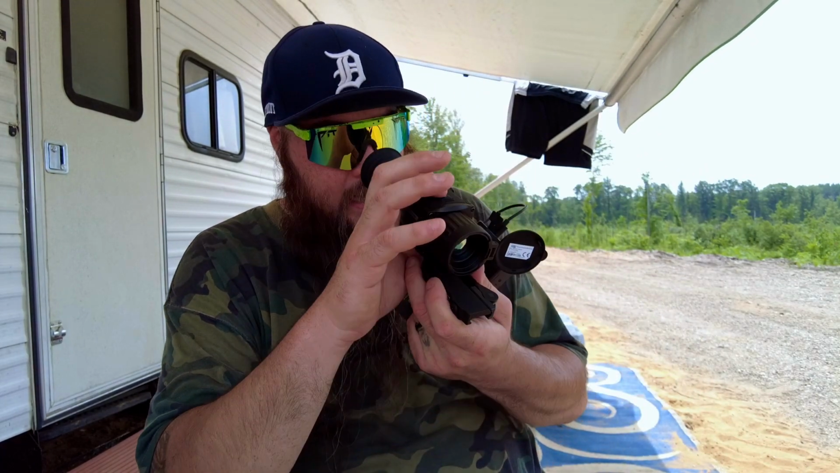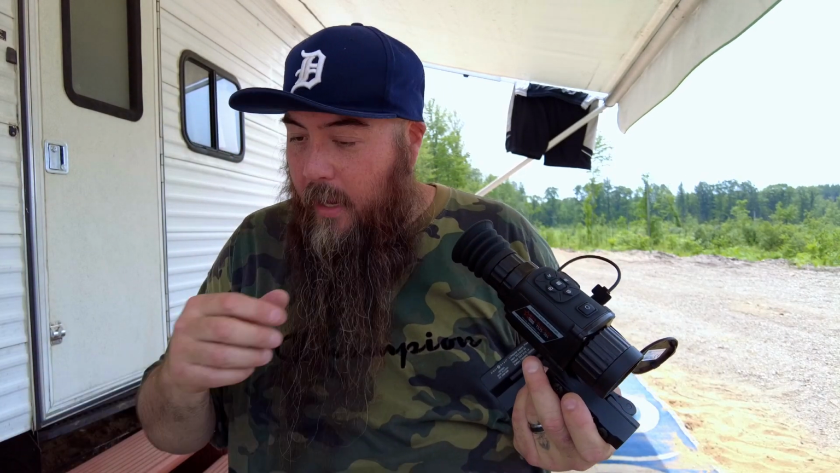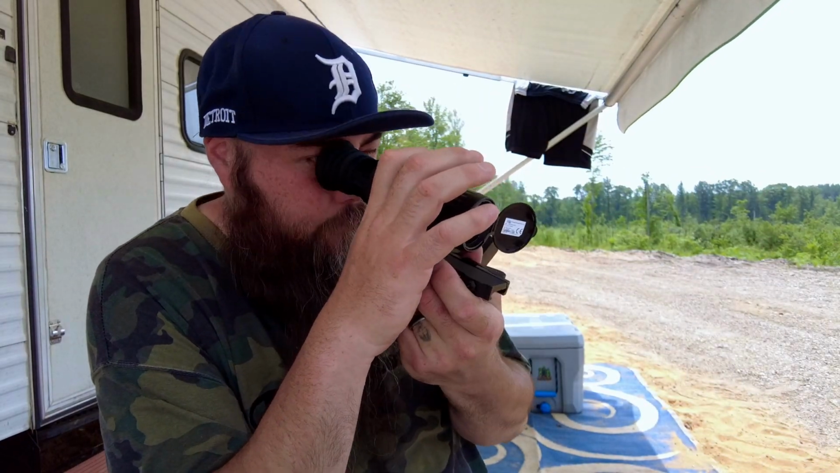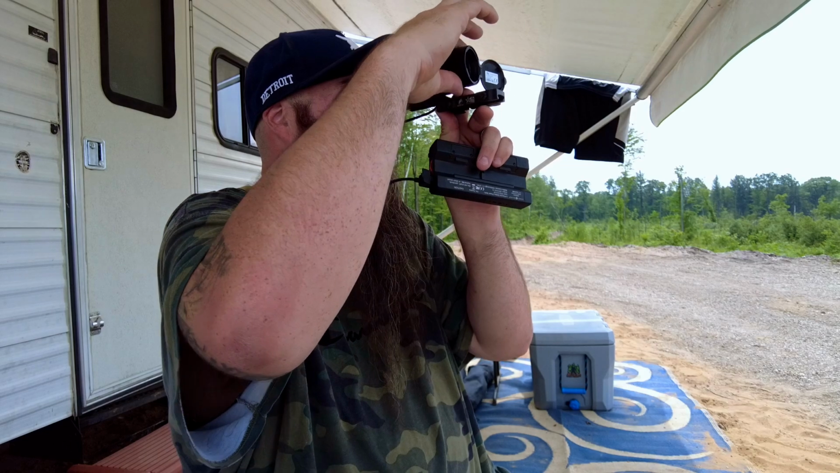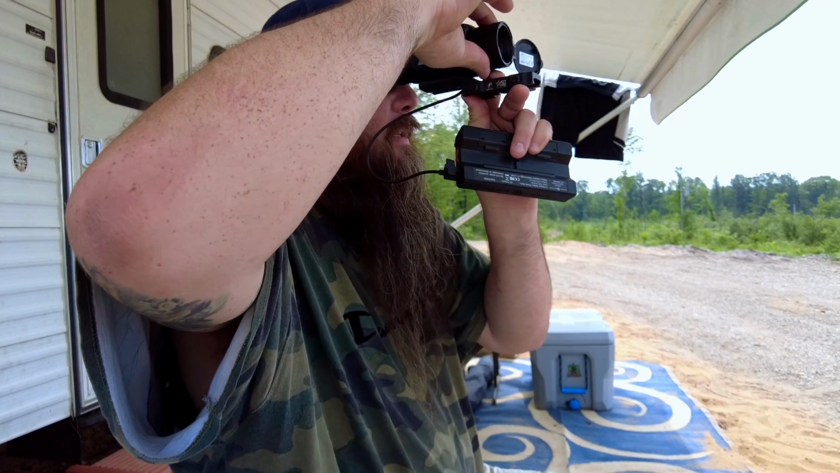Now, thermal works in daytime or nighttime. It works in fog, rain, any kind of weather condition. Pretty much, it'll just see right through everything. So as you can see, it's clearly daytime out right now, and what we're going to do is we're just going to look out on the property. Let me focus this thing, and you can see out on the property.